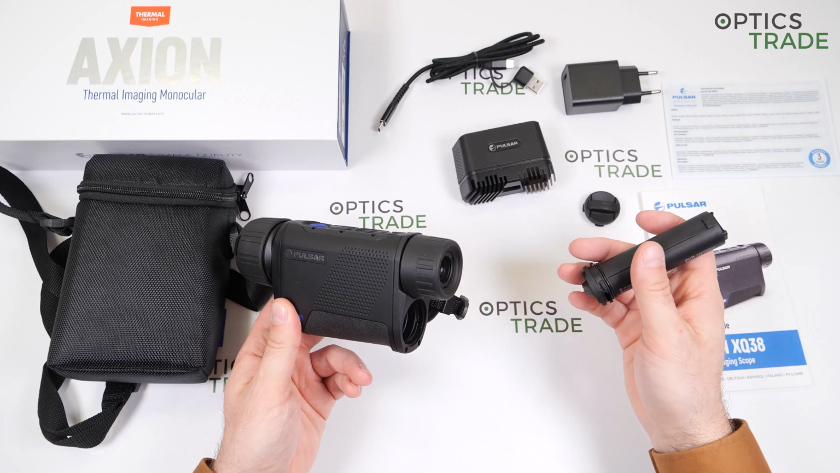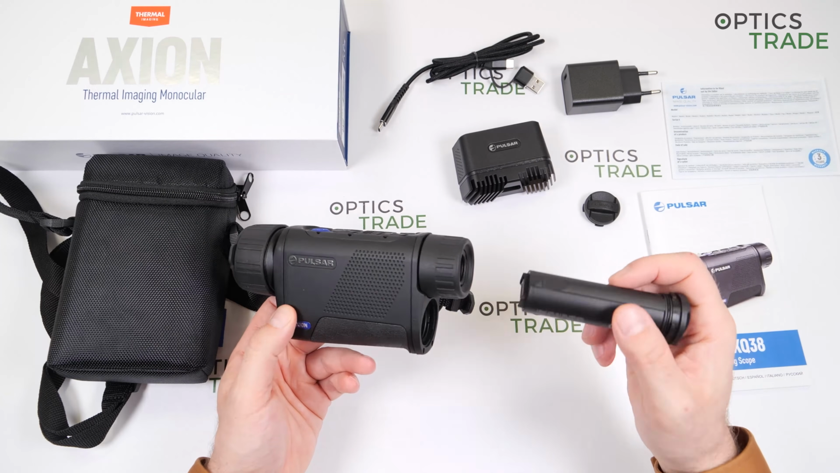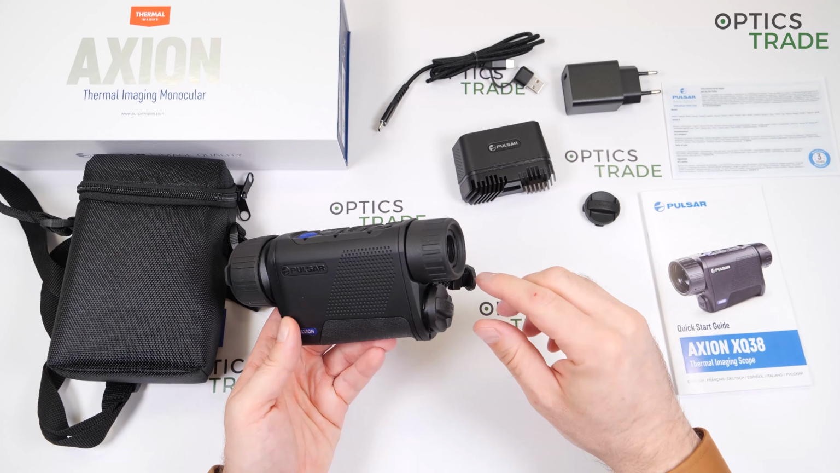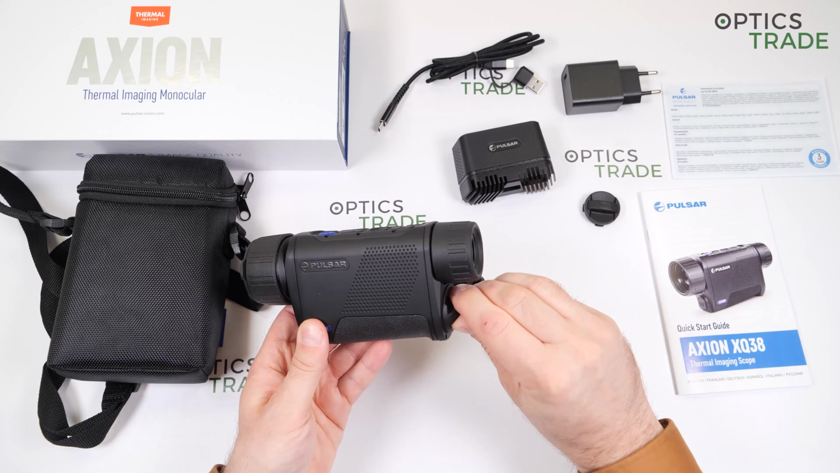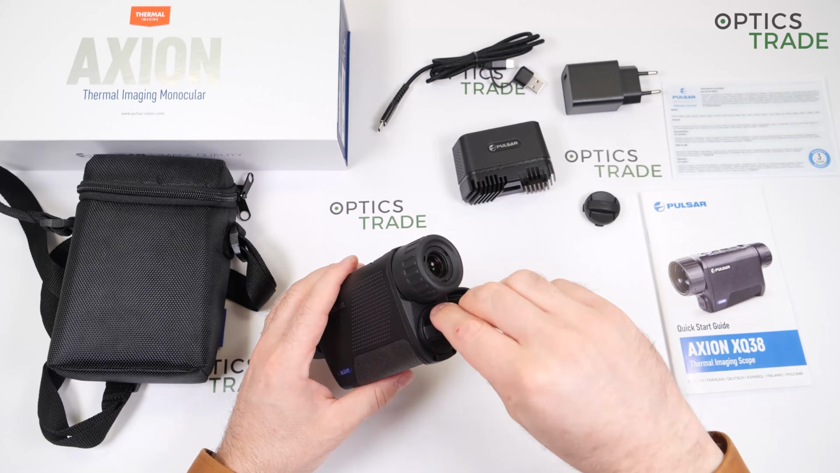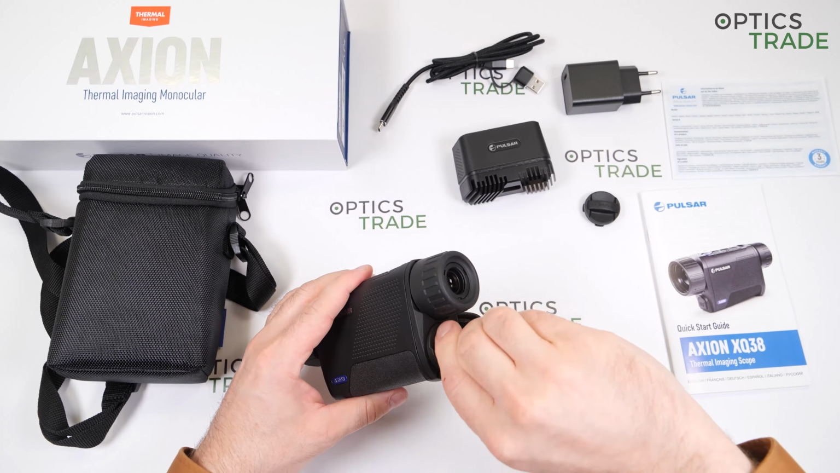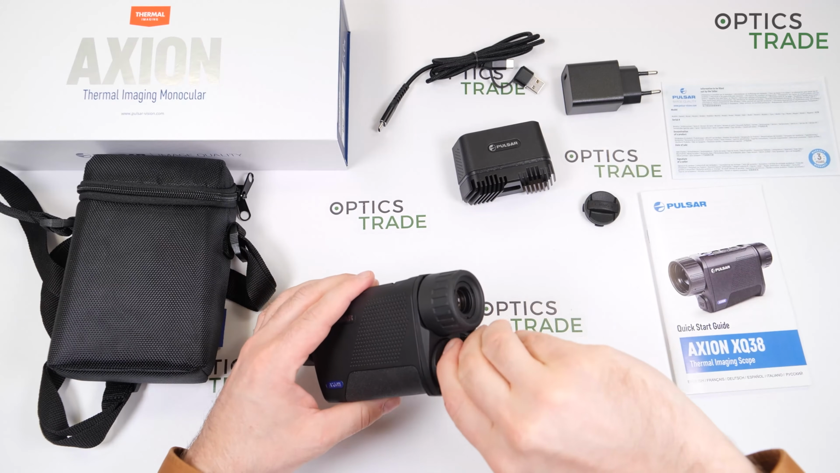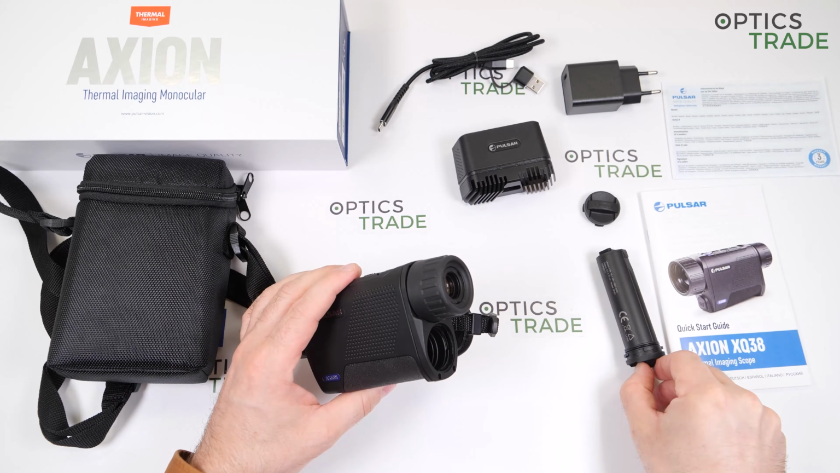The new series of Axions also come with a new battery, APS5, in contrast to APS3, which were featured before. The new battery has a different locking mechanism, so when you put the battery in like this, you have to lock it into position with this here, and it's also a little bit heavier to get them out. So a completely new system compared to the older devices.